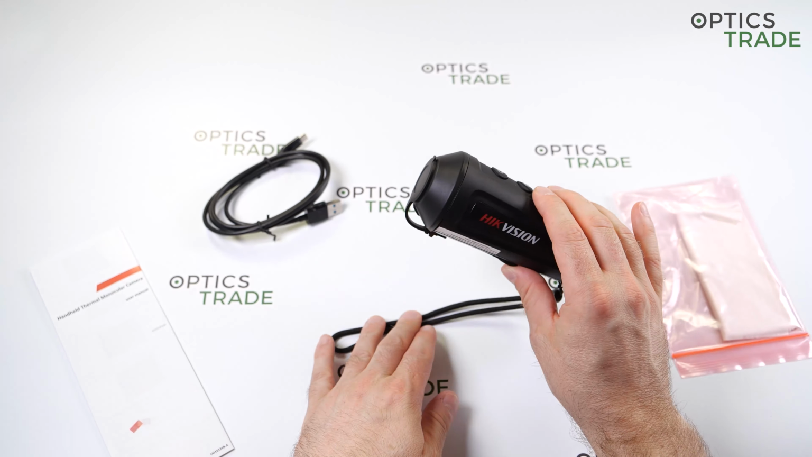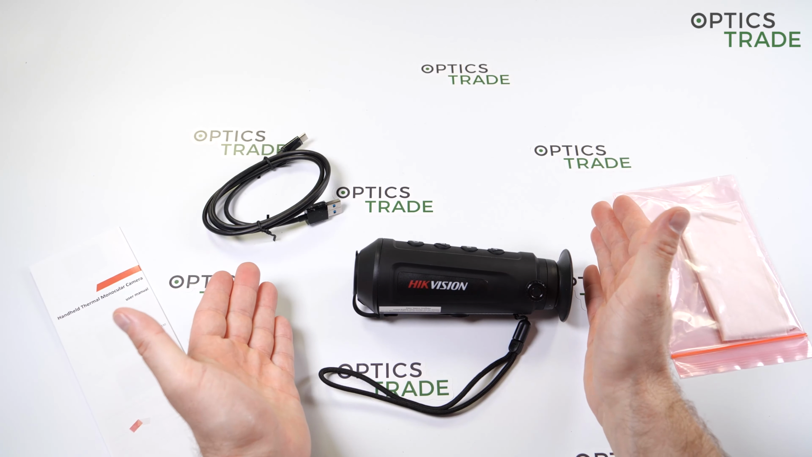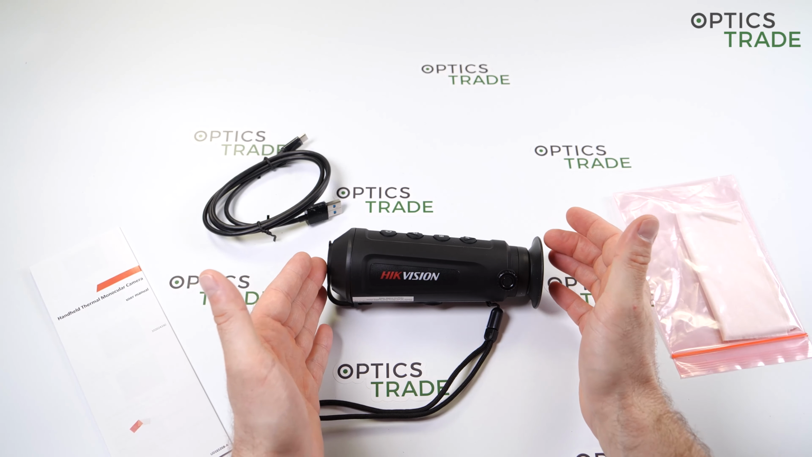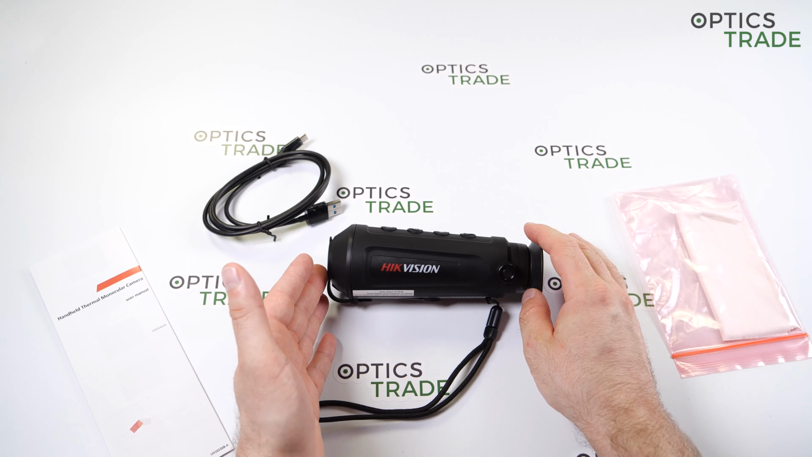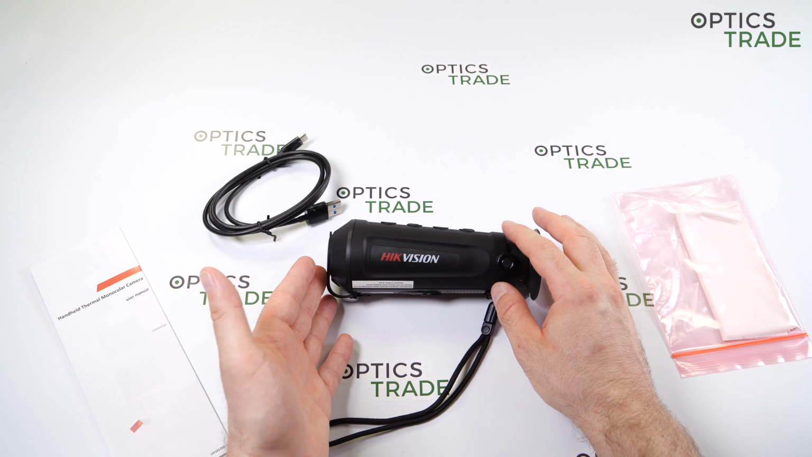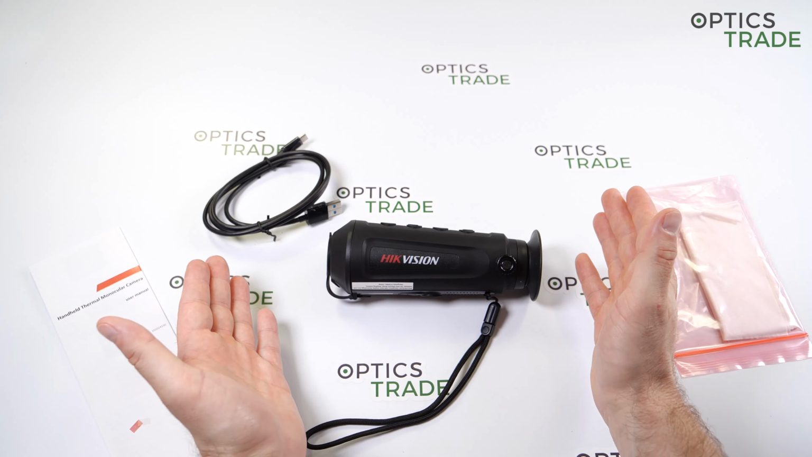Okay. All in all, a really great device for someone who is a novice in this segment of thermal optics, to try it, to get a taste of it, because once you try it, there is no way of getting back.